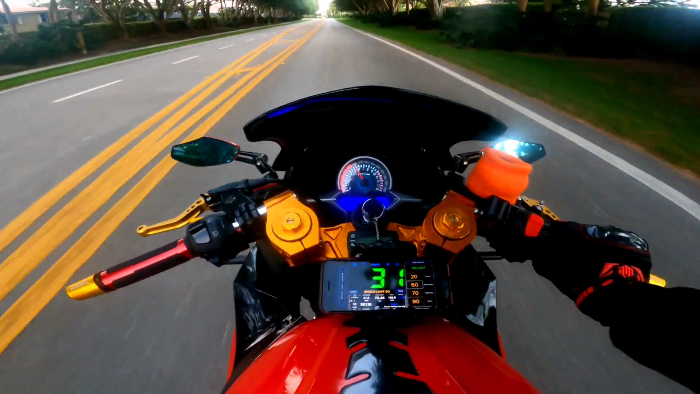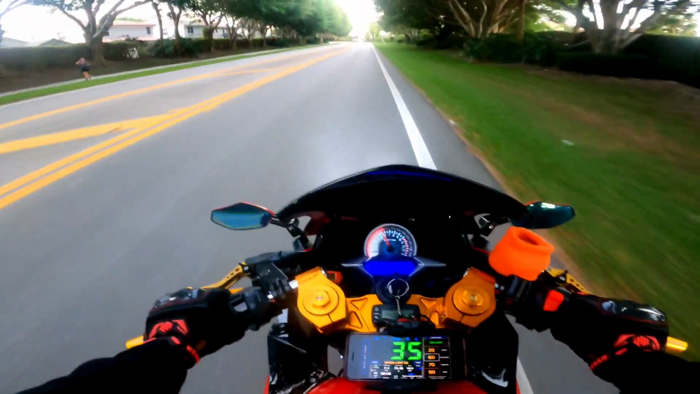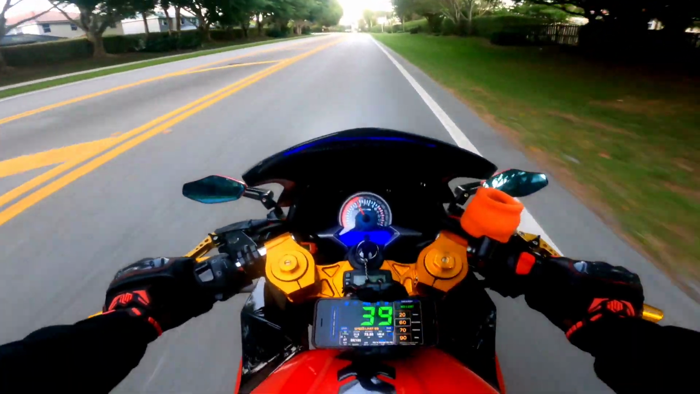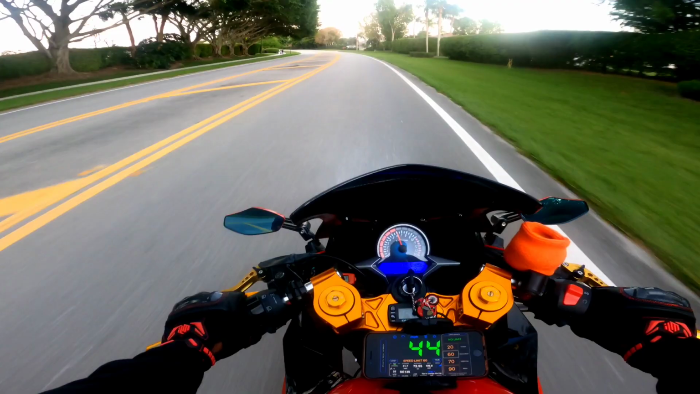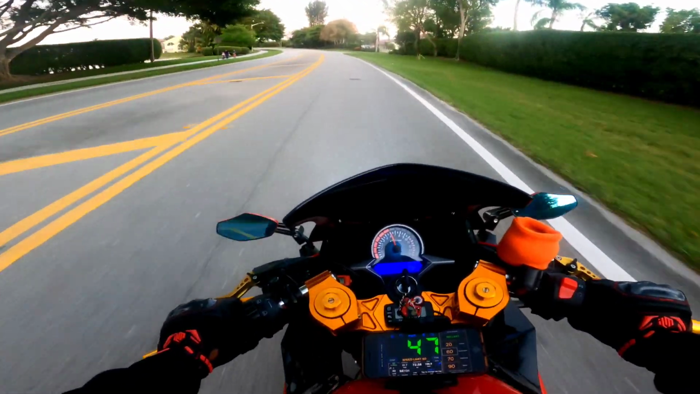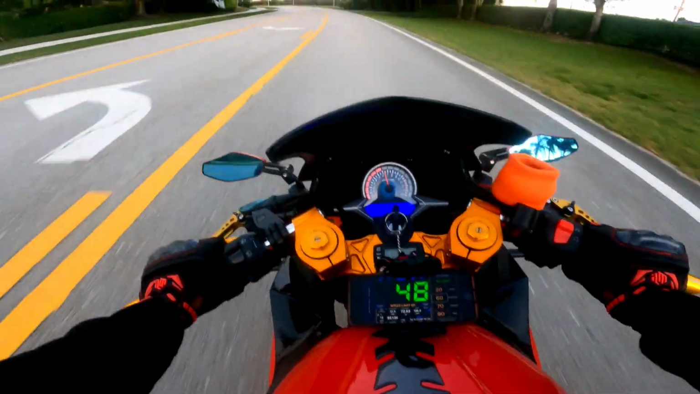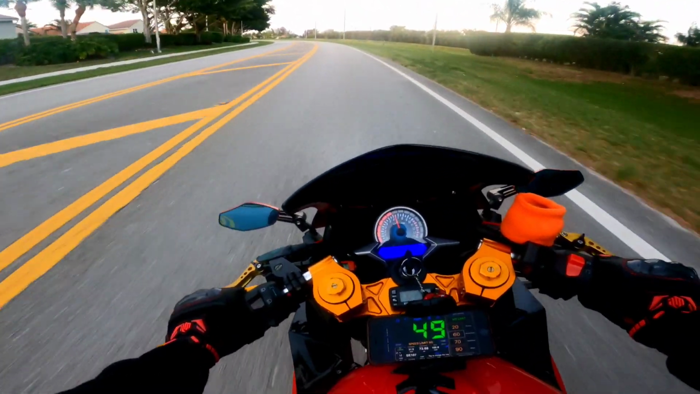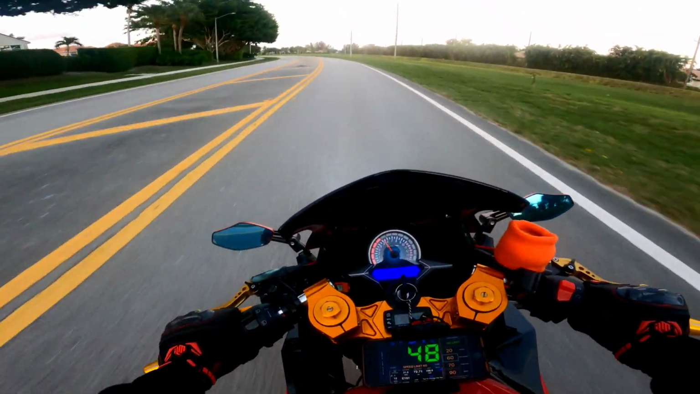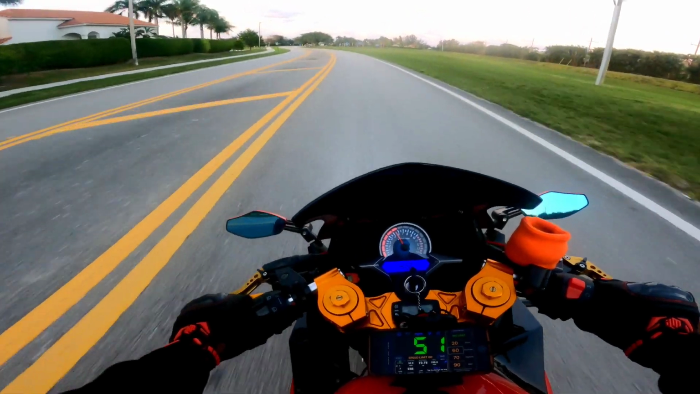So I really don't use the speed that much. I just have it for the video purposes. Yeah, because my speed is kind of accurate. But yeah, just wanted to get out and ride it a lot more. I'm actually thinking about selling my scooter, but I don't know. We'll see how that goes. I do have space for another bike, so it doesn't matter, but